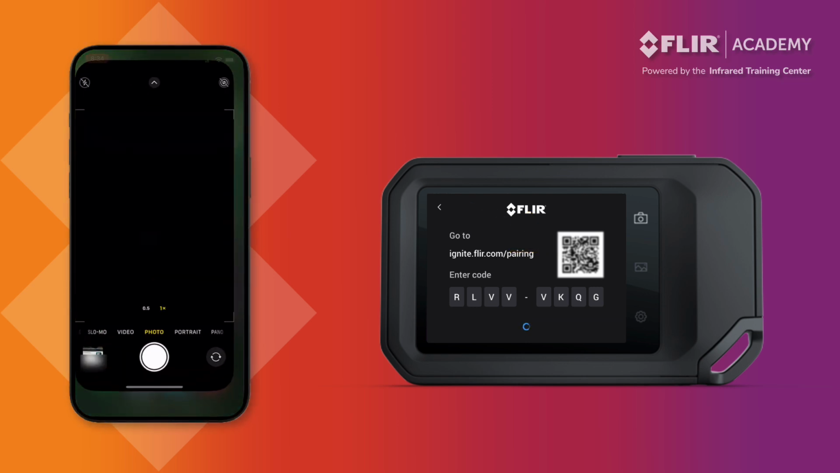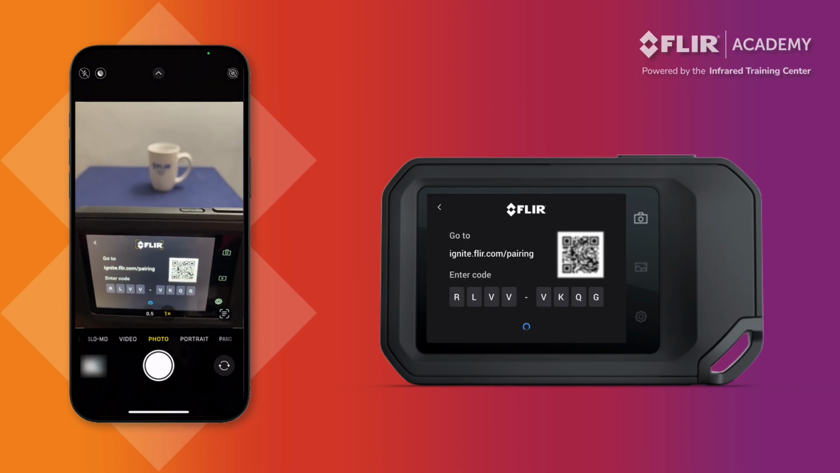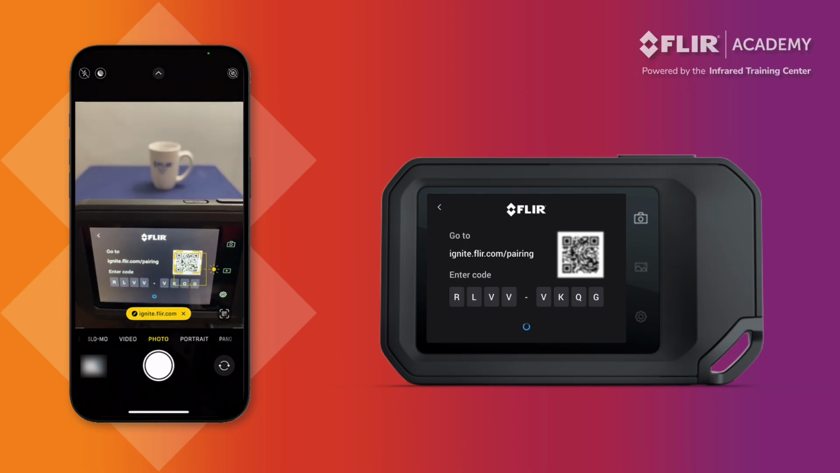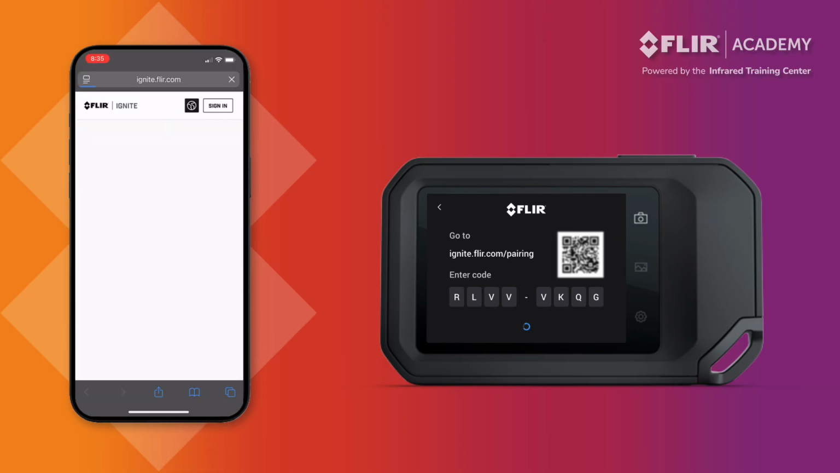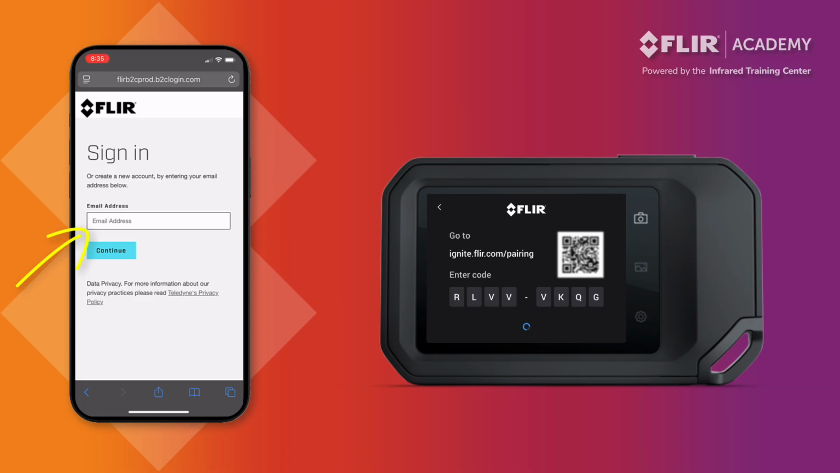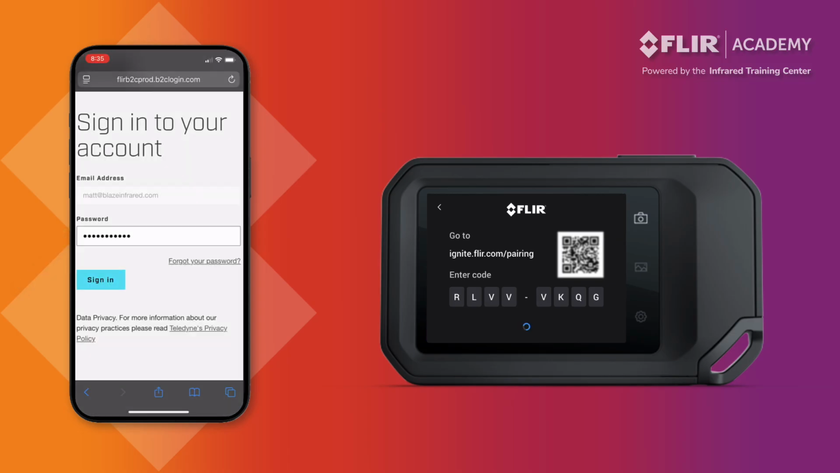Open the camera app on your cell phone and look at the QR code. A web link should appear. Click the link and you'll be redirected to the Flir Ignite website. Once the page comes up on your phone, sign in using the username and password that you just created for your new Ignite account.